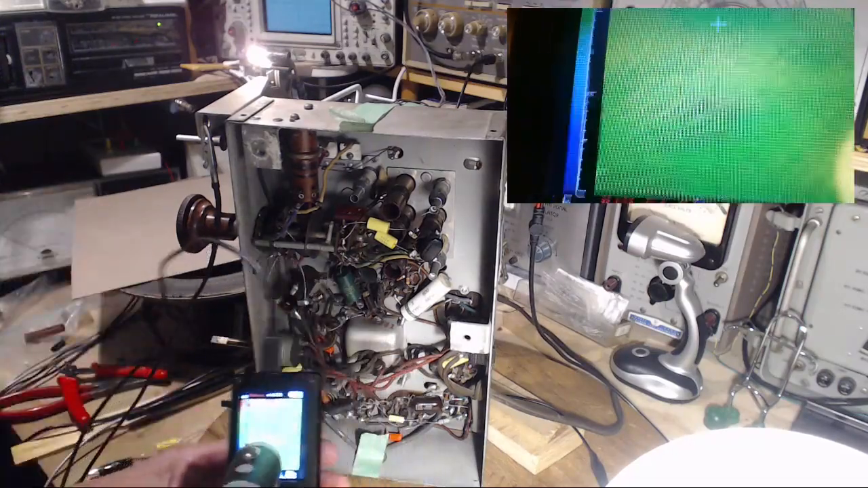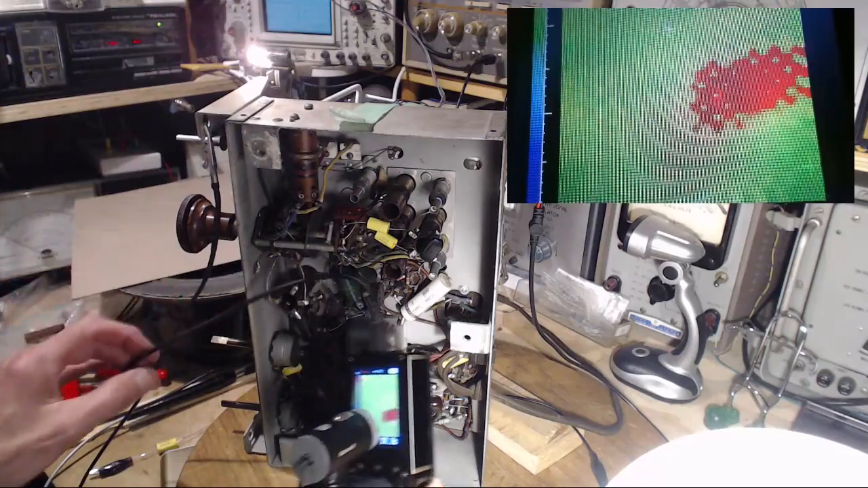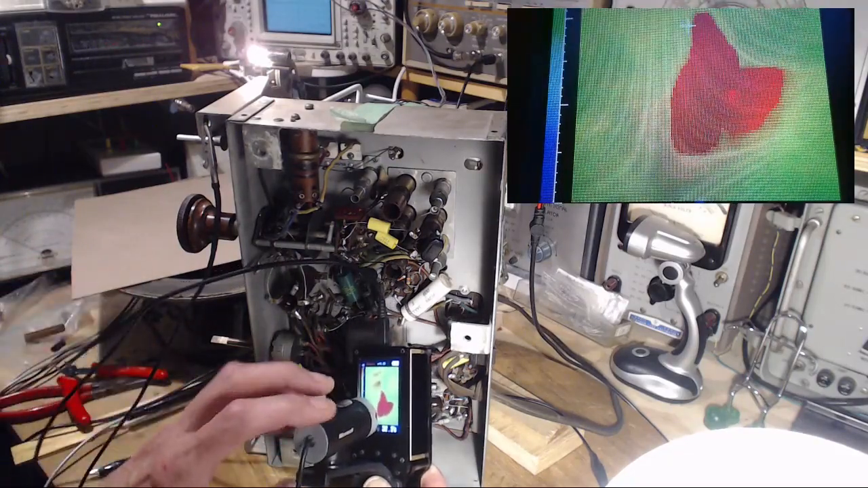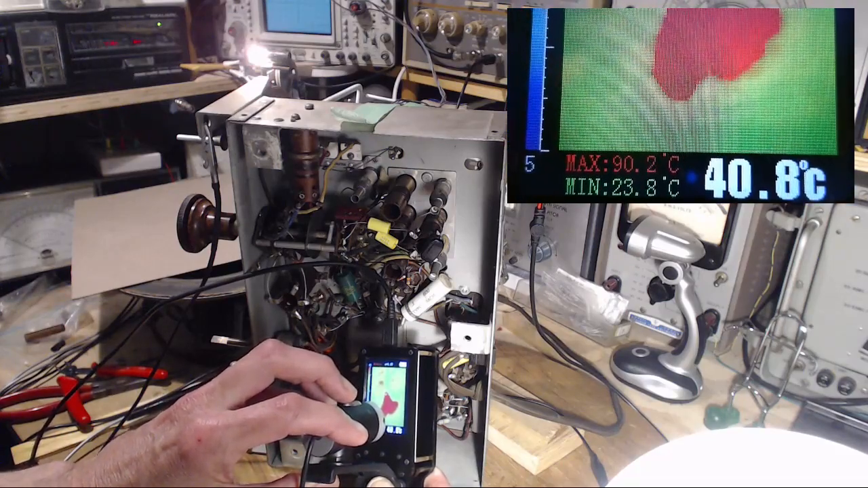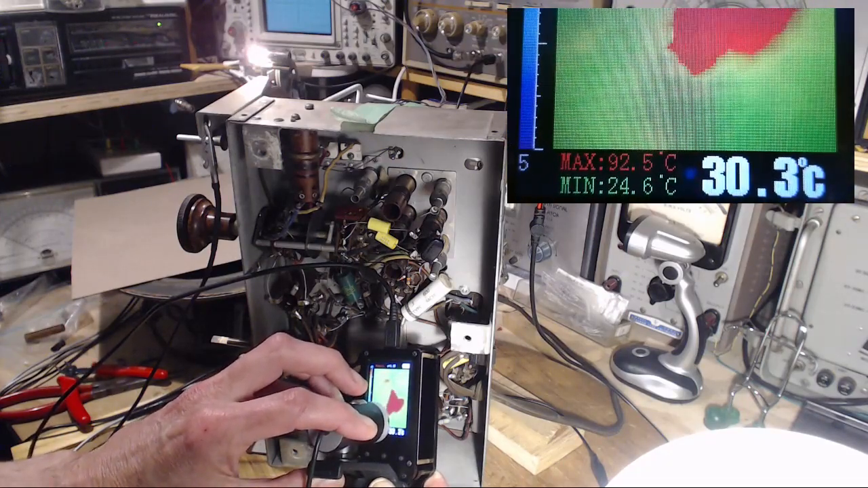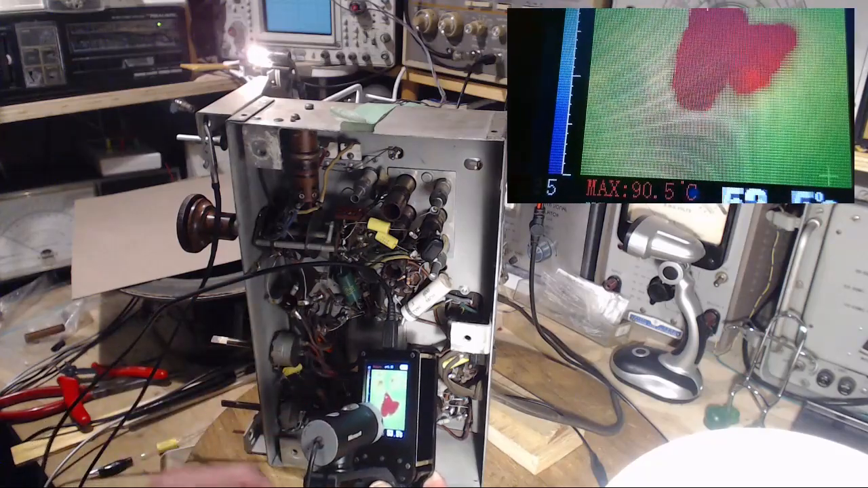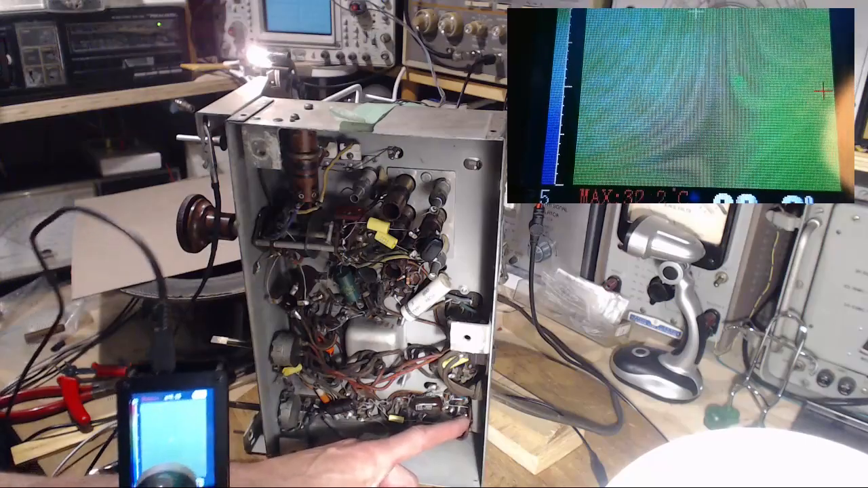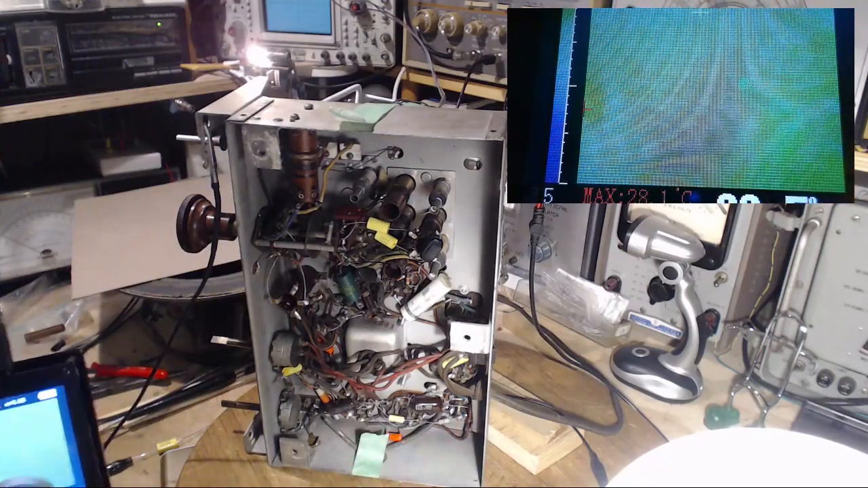Alright, let's try another spot. There's a hot resistor there. You know, how hot is it? Let's see. The hot is... I can't quite see it here. The camera's in the way. 90! Oh, that's hot. That is hot. Well, that's great. Wow, I can actually measure the temperature. So that's that resistor right there. That's hot. Hot, hot, hot, hot, hot.